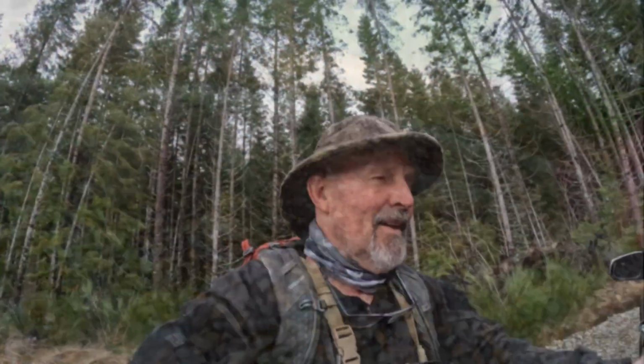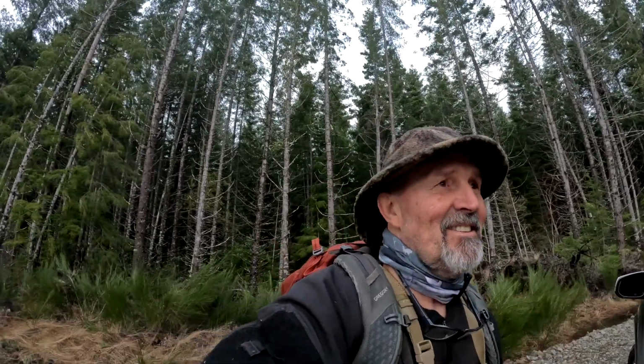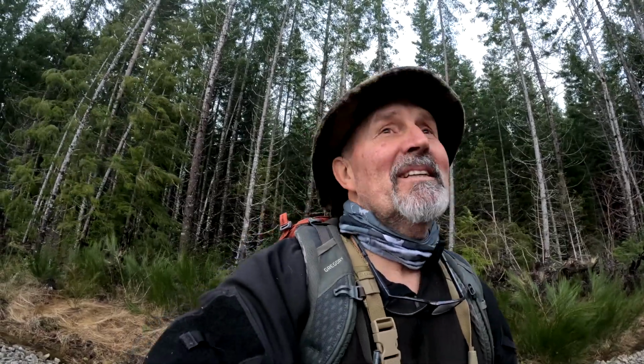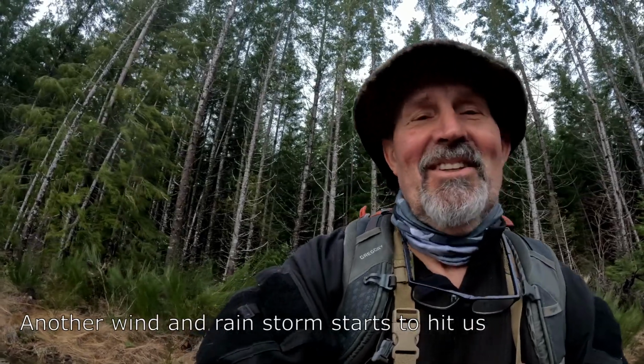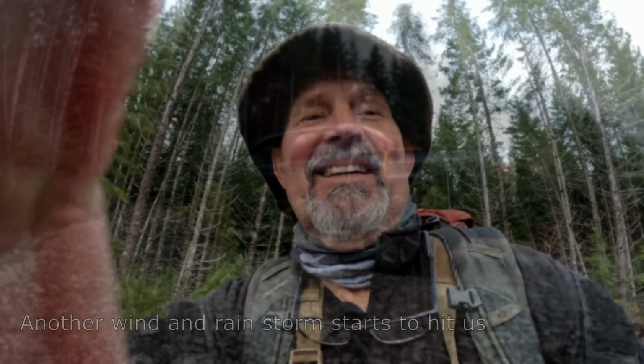Well, back in the truck, take off. Well, we got off to such a late start today. I think this is going to be our only stop of the evening. Whew, and the wind is kicking up, and oh yeah, there's rain coming in too. All right, here we go. We'll get a few cameras.